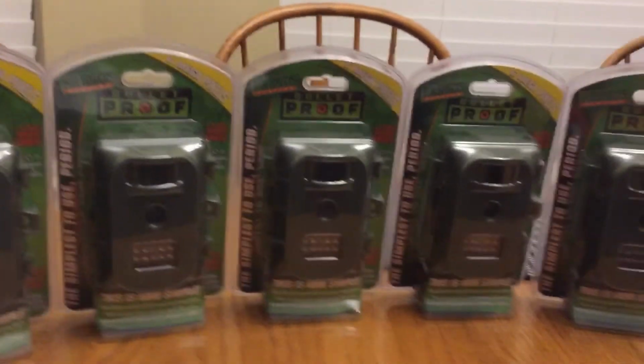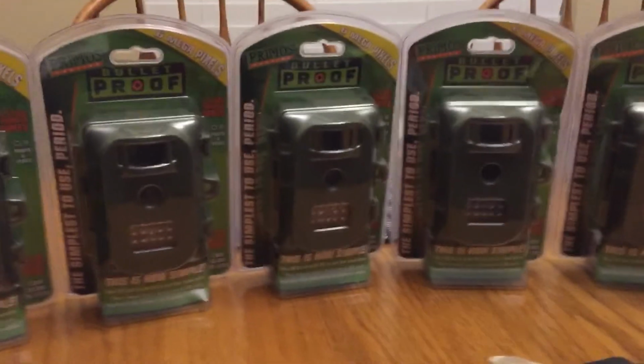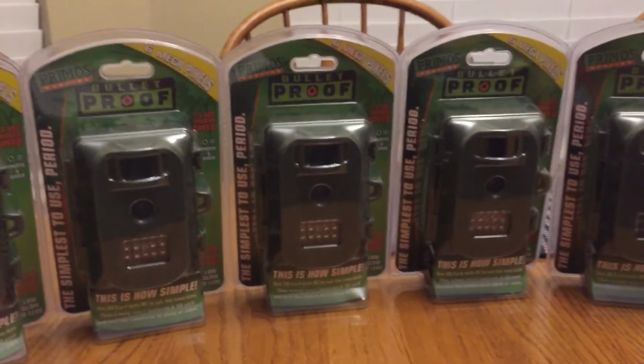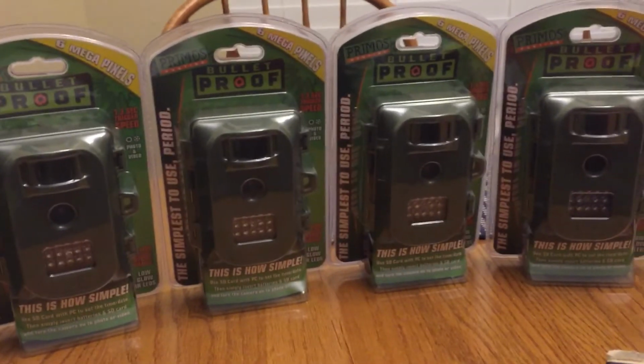I saw 16 megapixel cameras today for $88. I think those are the newer Wild Game Innovations, and then some of the others have actually been lower in price than some of the 12s that we were dealing with before. So probably a good idea to move these for the most part, which I have done.